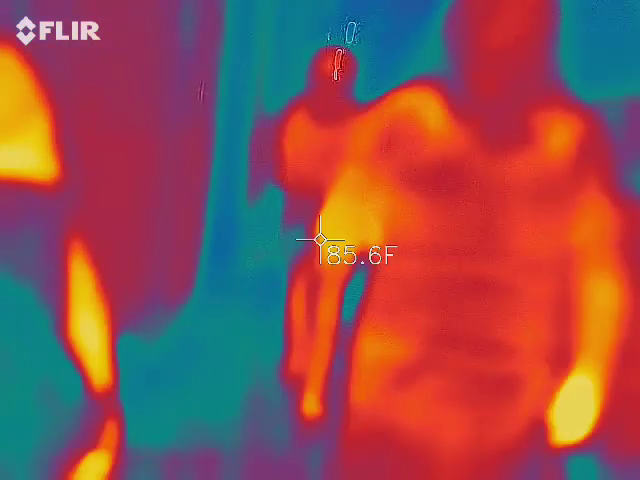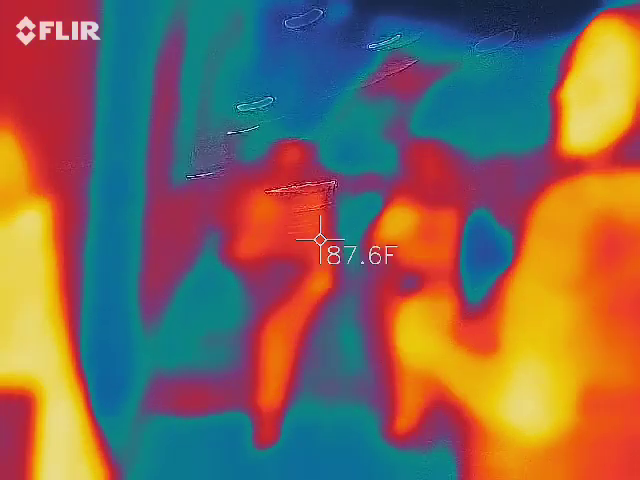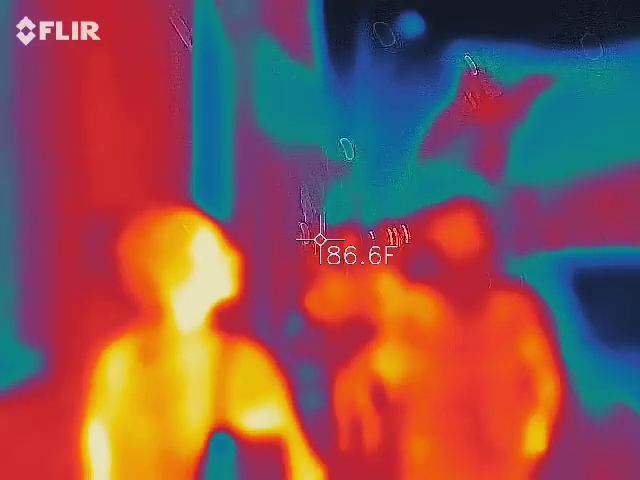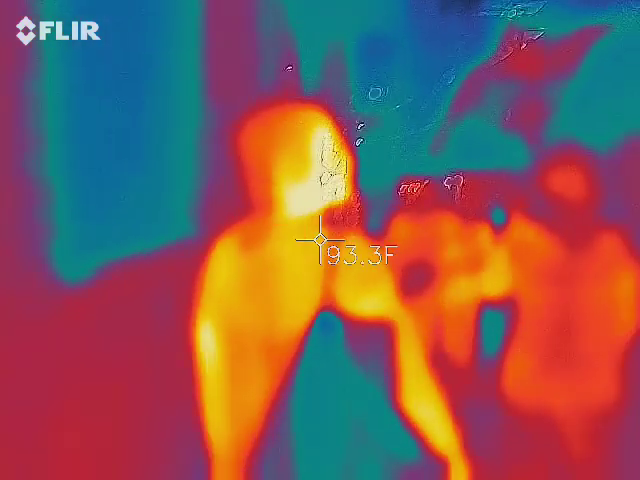This alley, I think, is supposed to break down there. We've got to do a haunted tour thing in Charlotte.